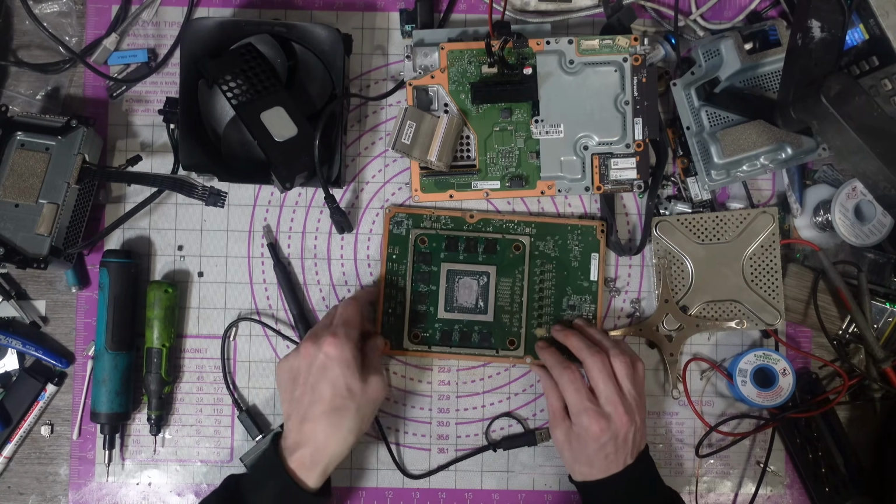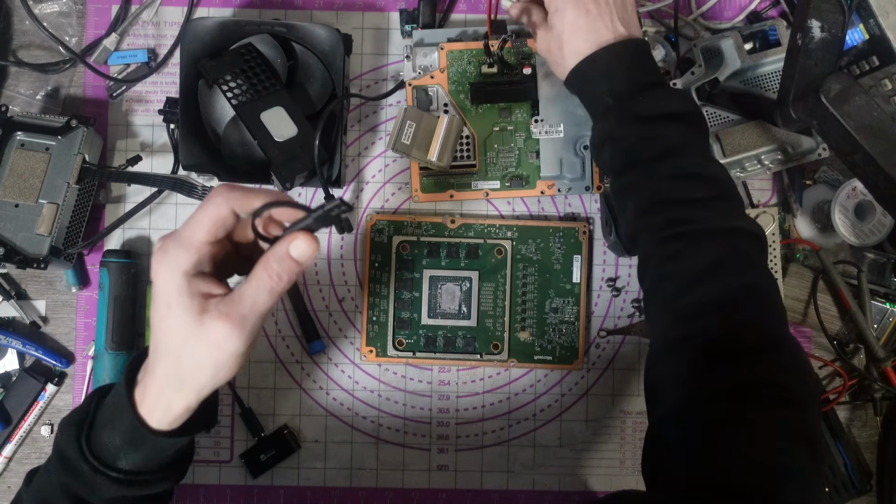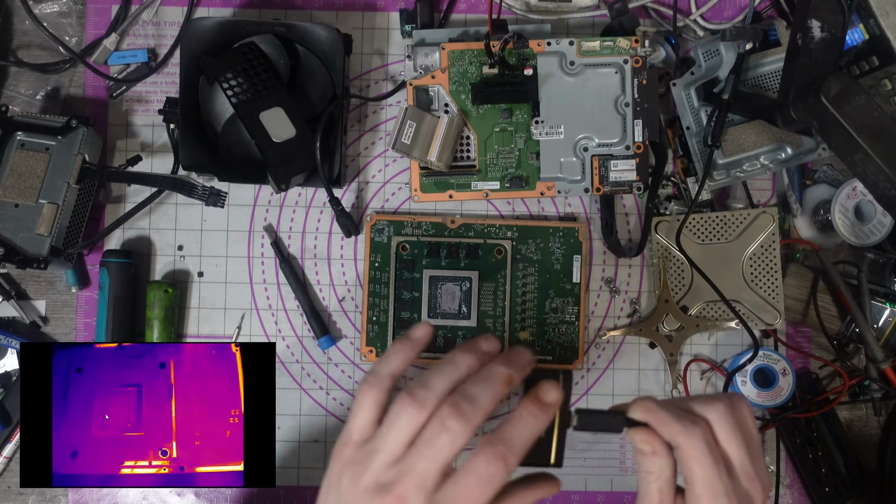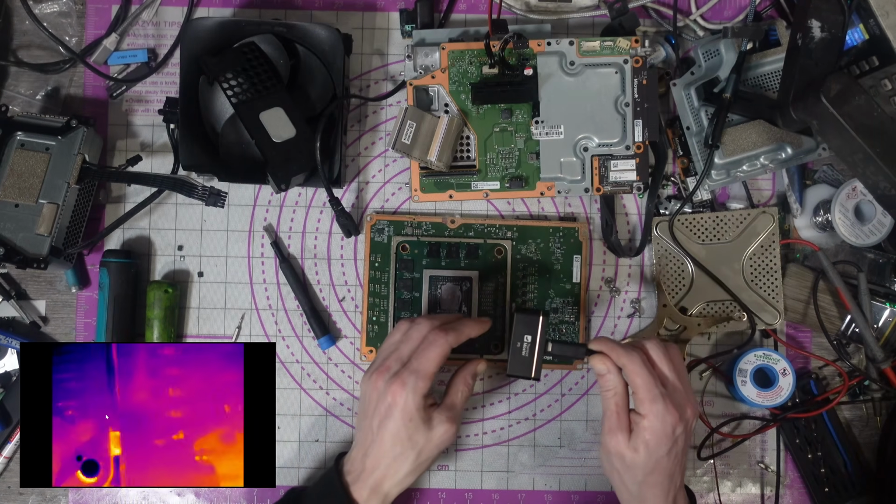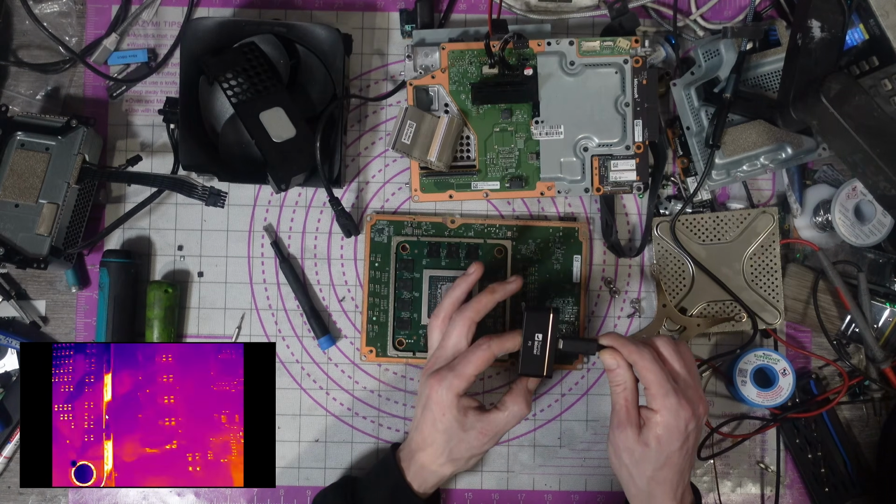It does work with the PC as well. So, we can hook that up to there. And I've got the thermal camera hooked up on the PC. So this, as you can see, at the minute it's a little bit washed out, but that's because I've got the focus set wrong. So if I just adjust the focus here, you'll see